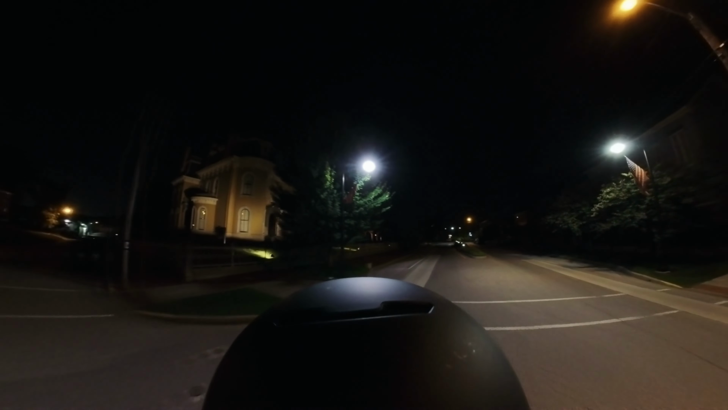There's the big Culbertson Mansion. I know during the fall they have haunted houses here. So it's kind of a cool old historic looking building. And I'll turn around here. There's another mansion.